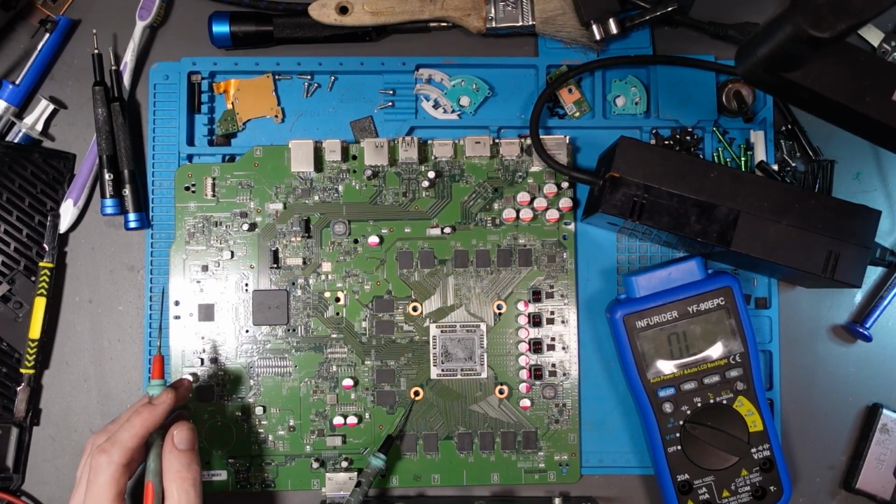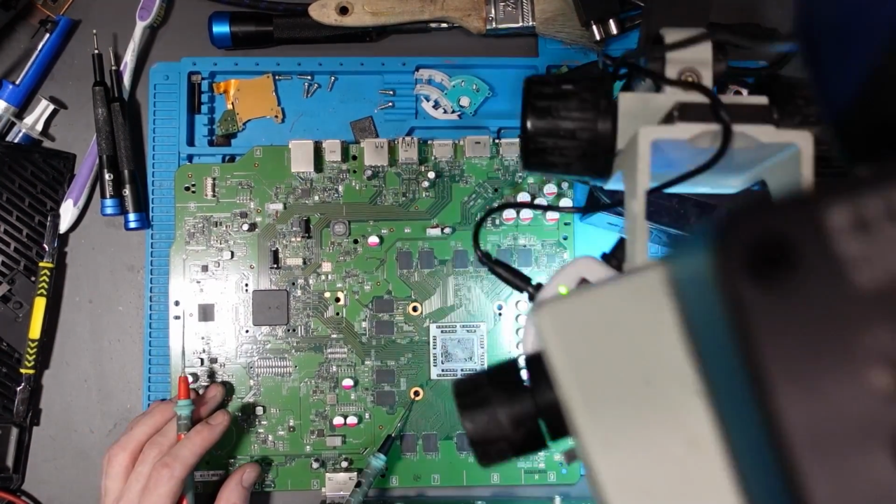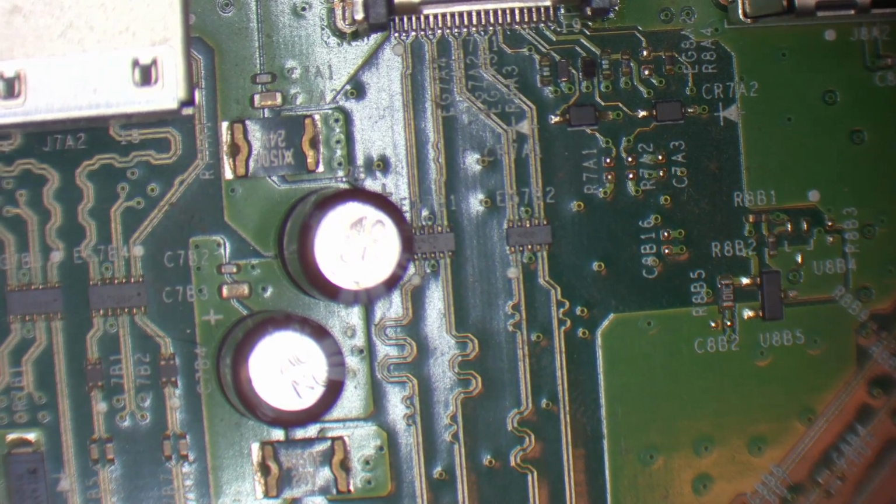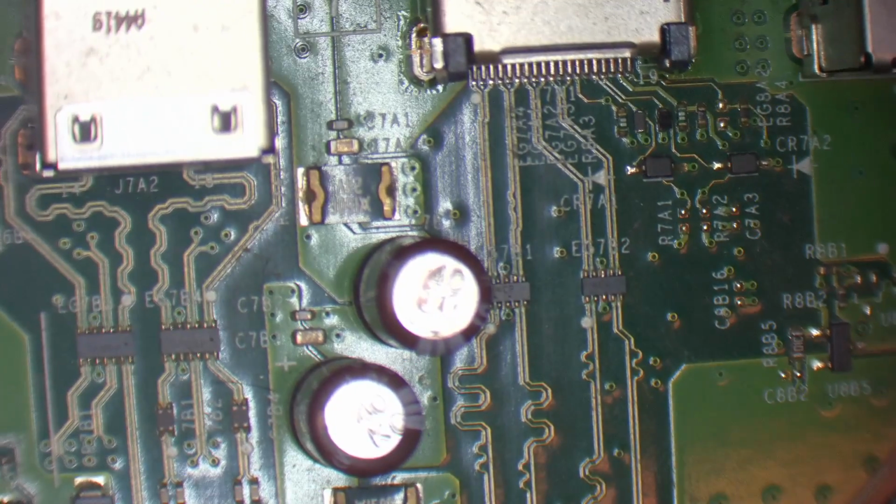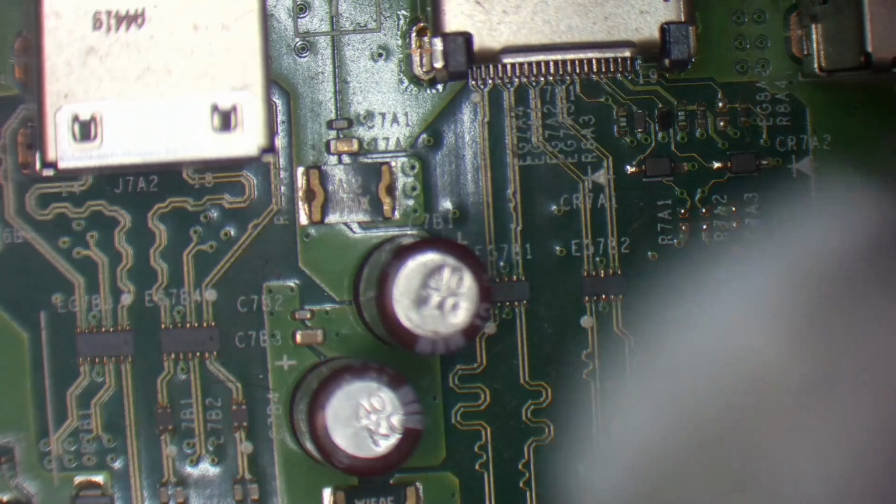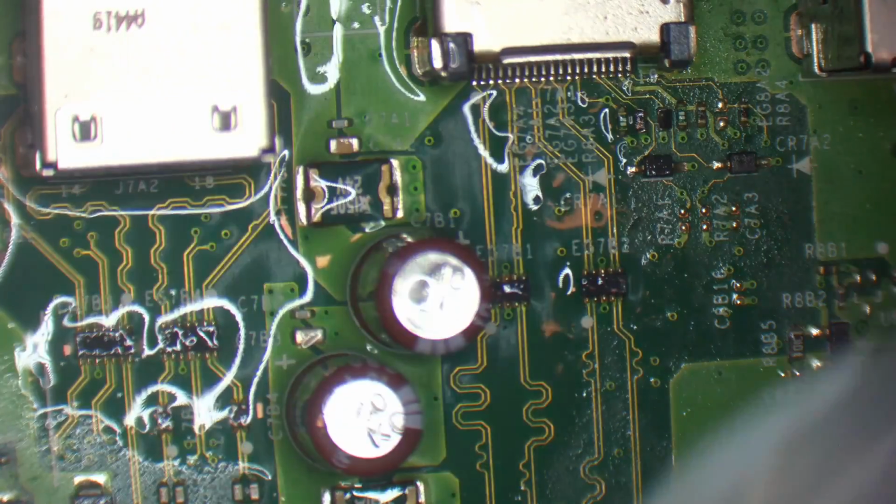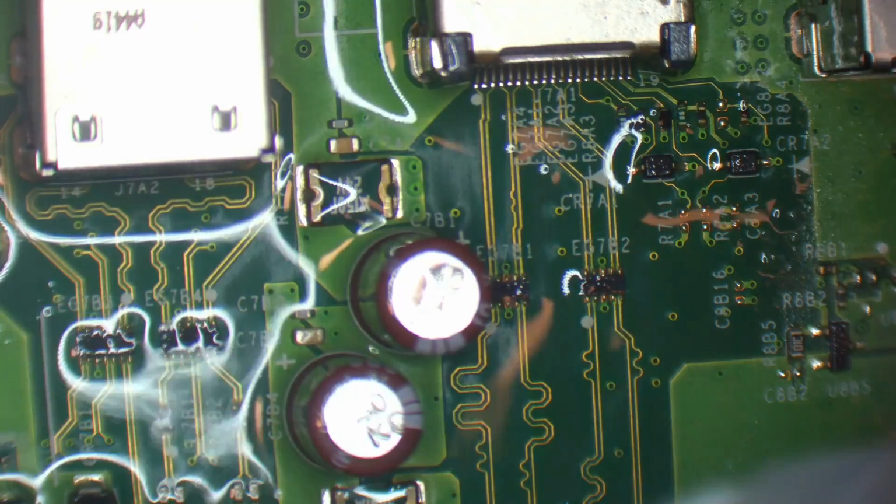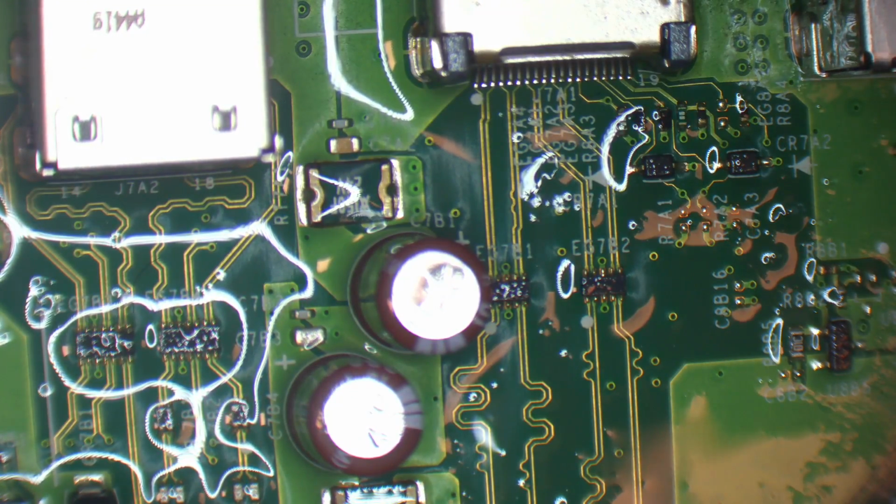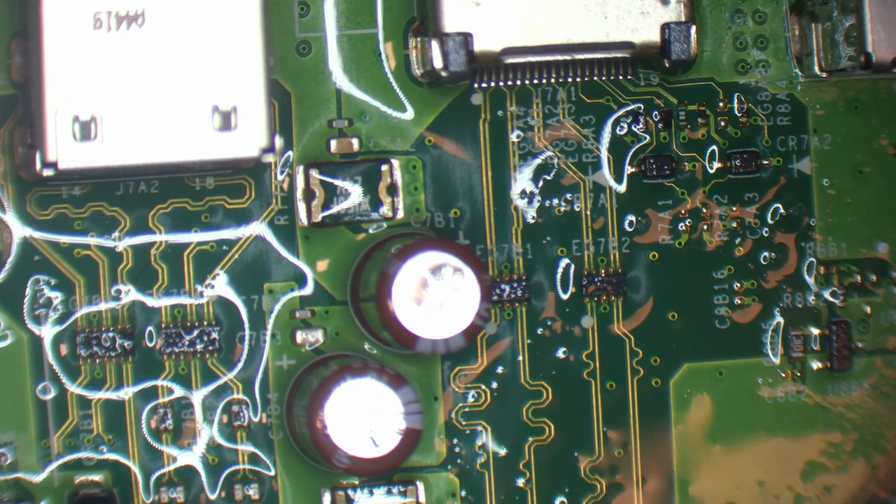So let's pop back under the microscope and we're going to take a look in that area there. Okay, so it's something around here by the look of it. That's where it's getting hot. So what I'm going to do is spray this area with some isopropyl alcohol, so just flood it with IPA. IPA is non-conductive, it's not going to hurt, but it's going to pinpoint the location of the shorted component, or it should.